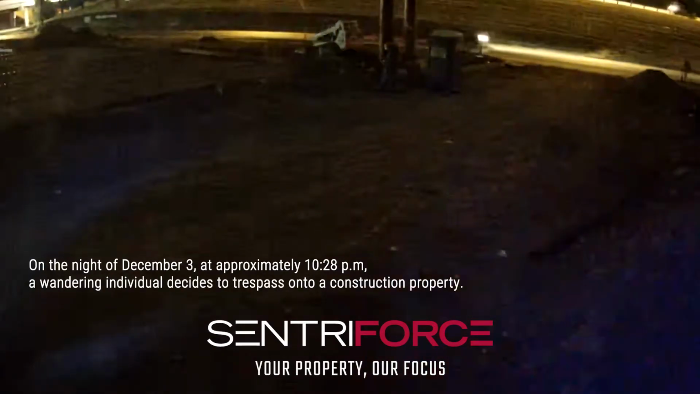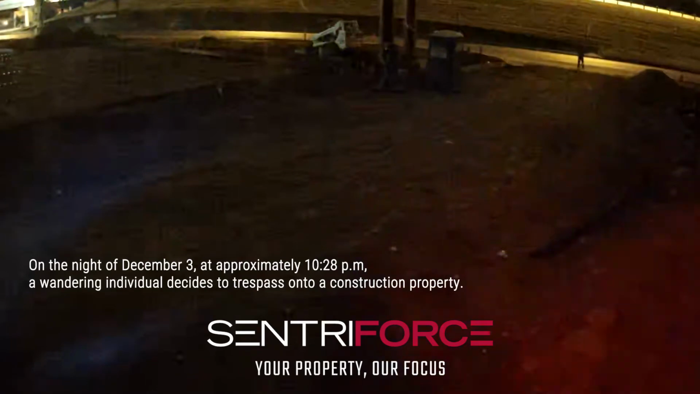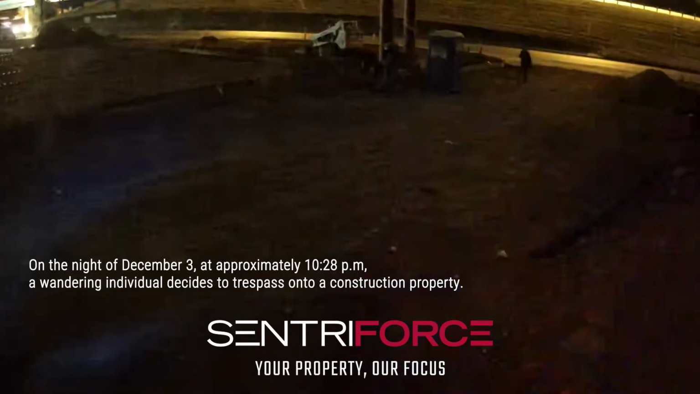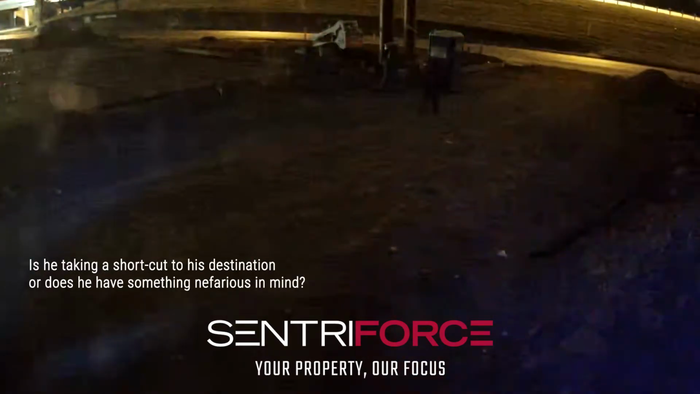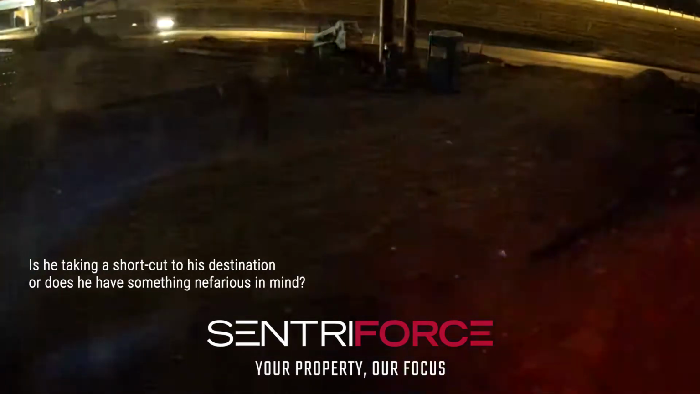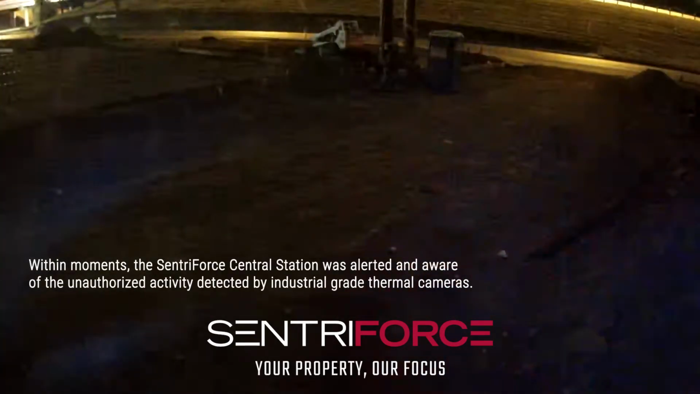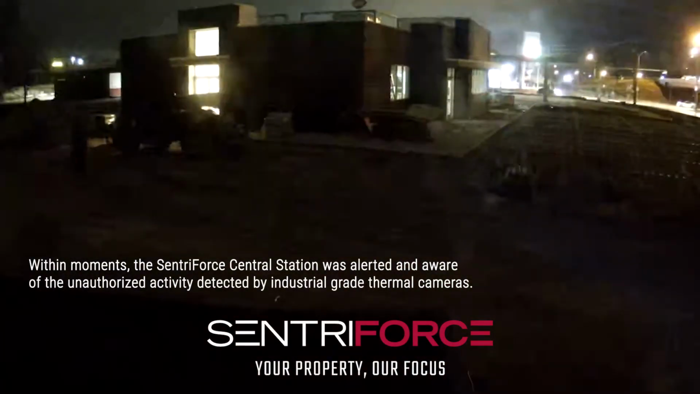On the night of December 3rd at approximately 10:28 p.m., a wandering individual decides to trespass onto a construction property. Is he taking a shortcut to his destination, or does he have something nefarious in mind? Within moments, the SentriForce Central Station was alerted and aware of the unauthorized activity detected by industrial-grade thermal cameras.